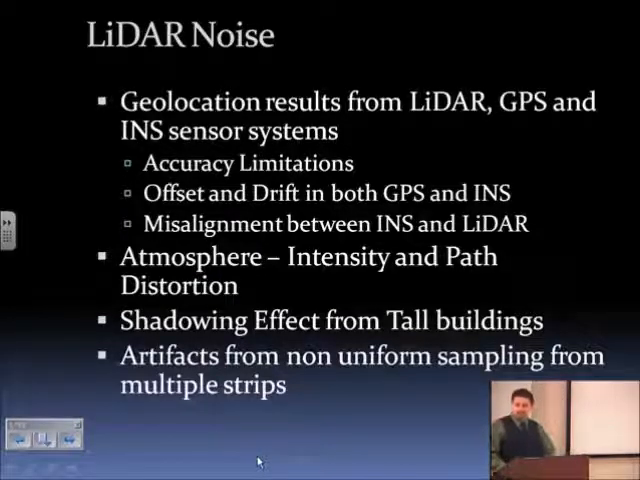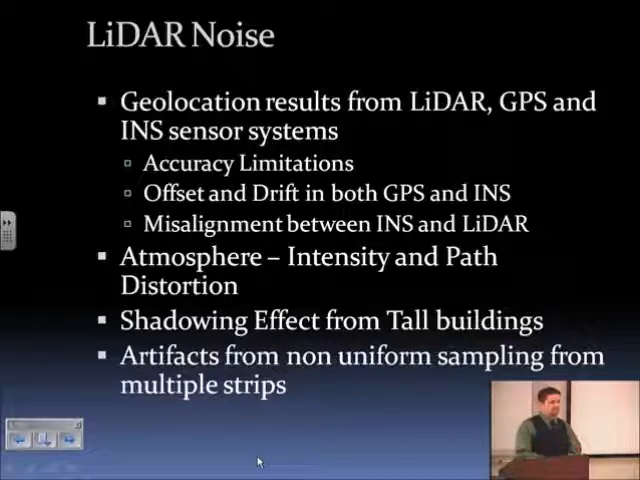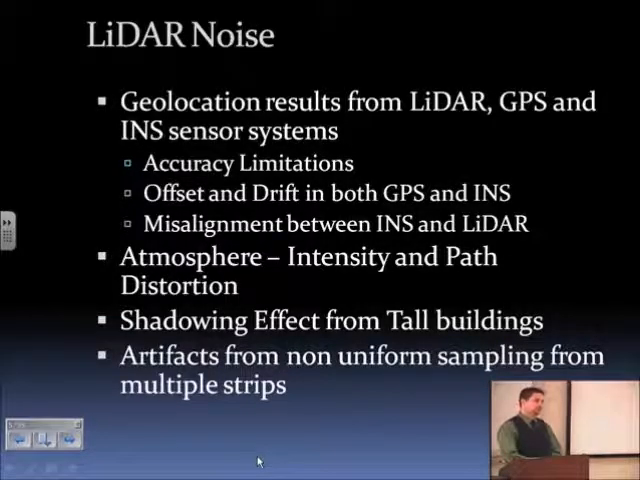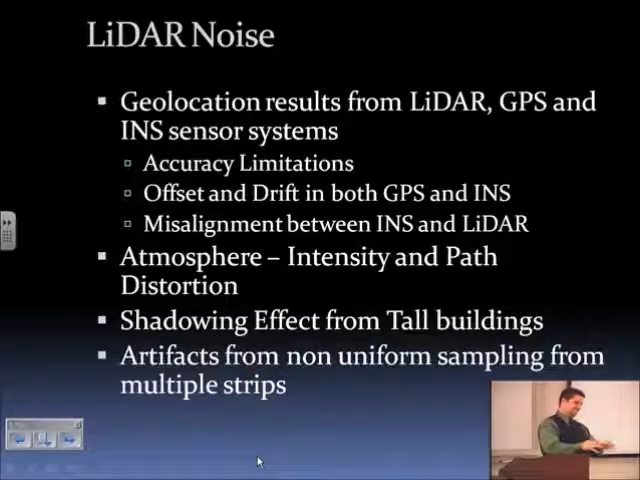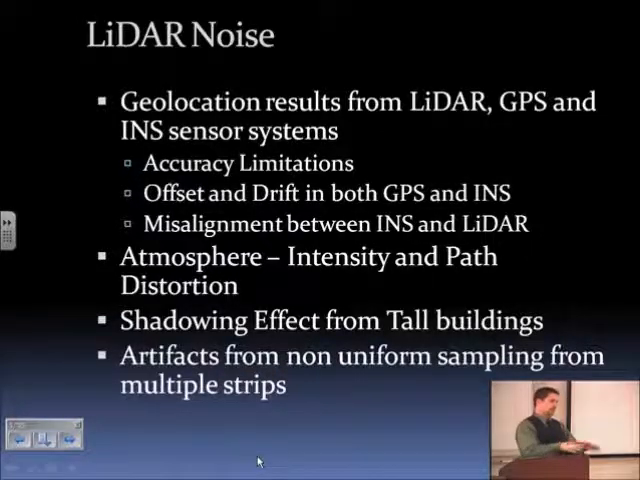And then another noise aspect is you'll get artifacts from non-uniform sampling from multiple strips. Because of the GPS and the drifts, they'll go over and procure a swath or a strip, and they'll turn around and go and procure another swath and keep turning until you get the coverage that you need. And these strips will sometimes not perfectly align with one another, and then you'll get a misalignment, and the strips will appear non-uniform. The building edge won't appear exactly horizontal. You can register the strips, and I believe George Wasserman and some other people in the literature have actively talked about registering the strips to correct this error.